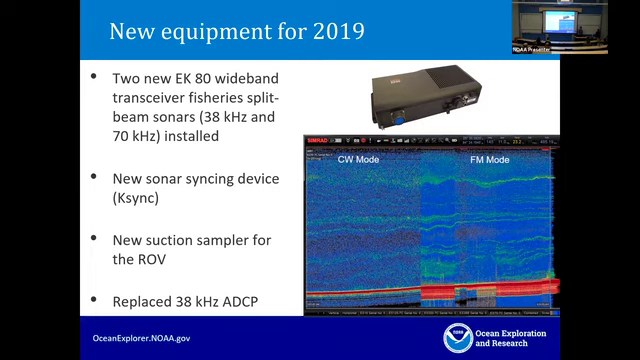We mentioned the new suction sampler for the ROV. That's our ability to pull fragile organisms out of the water column wherever we go. And that was very successful this year. We also had a replacement of our acoustic Doppler current profiler to look at currents under the ship, mostly at our dive sites.